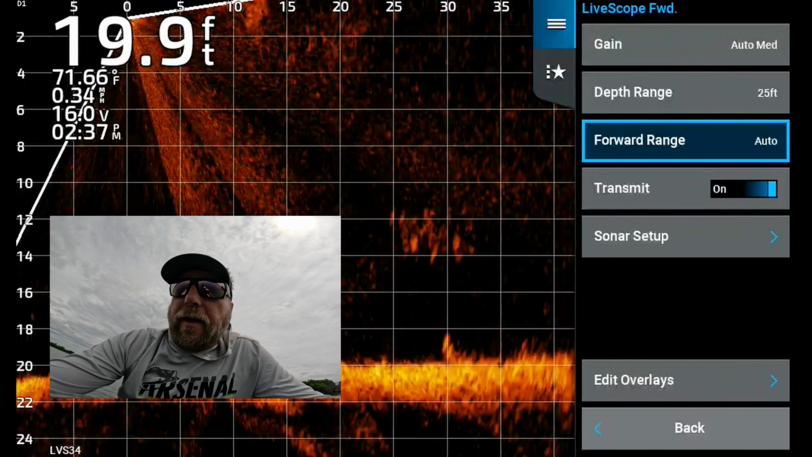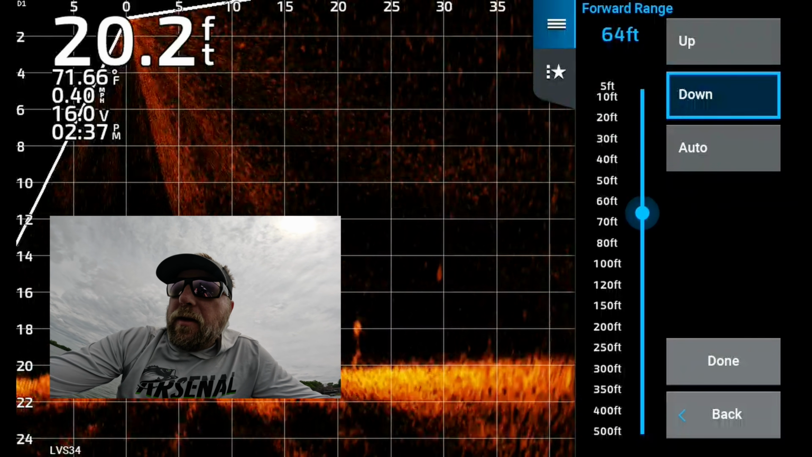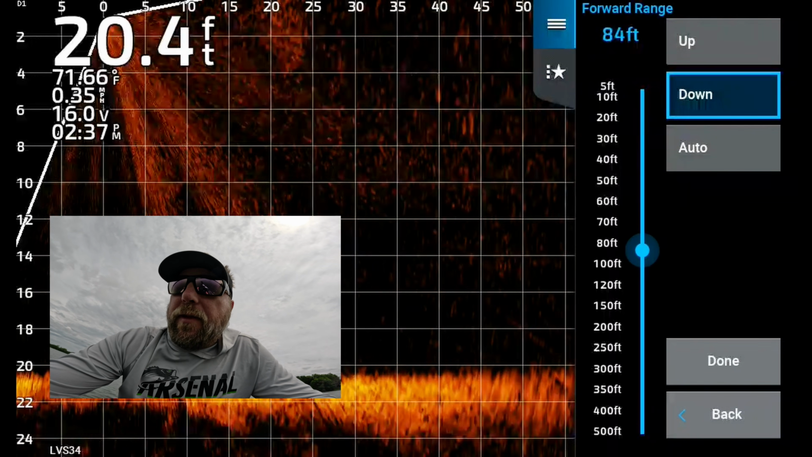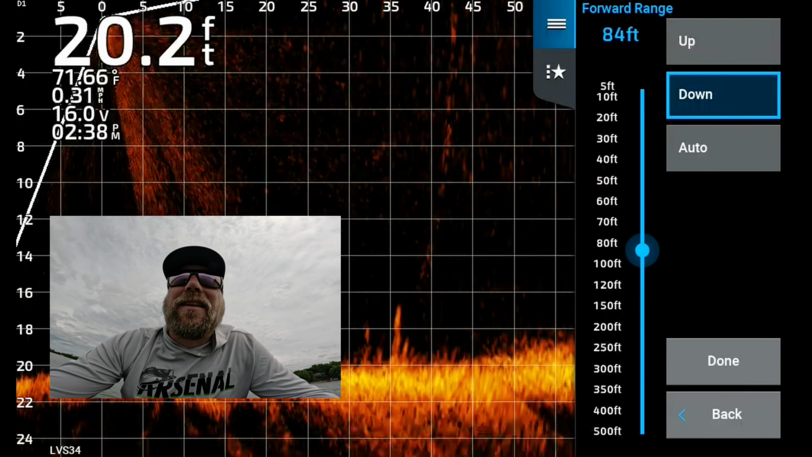Then we're going to take off auto forward range, and we're going to go manual. I want to be out to about 80-ish. And one thing I like to do to keep things in proportion, that's something I learned talking to Drew Gill and other pros, is you want about a 3 or 4 to 1 ratio consistently. So if you're looking 100 out, you want to be 20, 30 down. If you're looking 70, 80 out, you want to be at about 20 feet. So you keep that perspective. That way fish look the same regarding what you're doing.